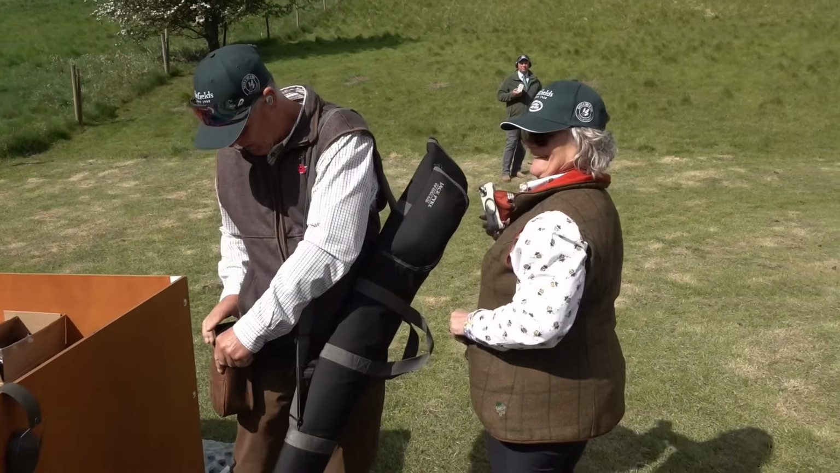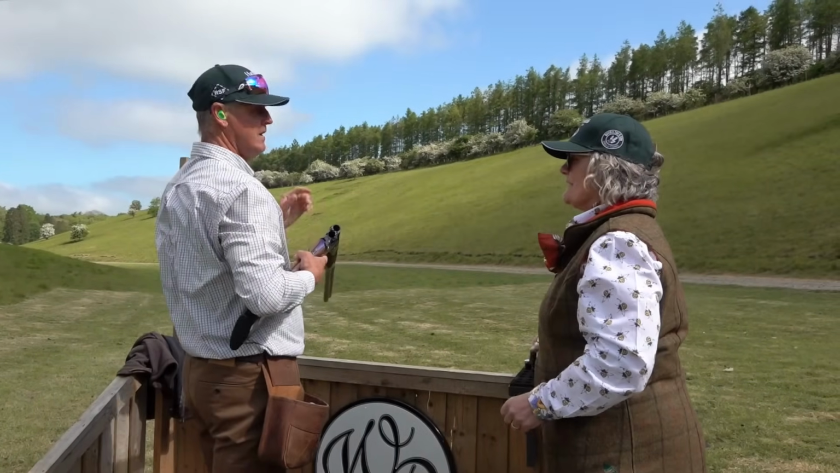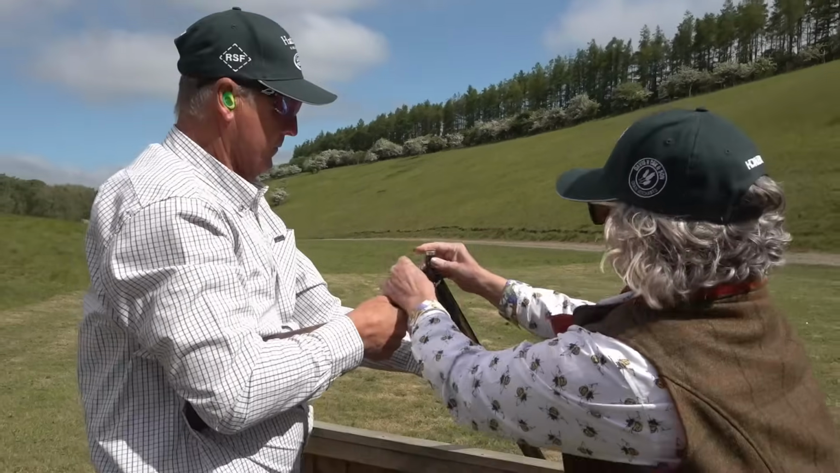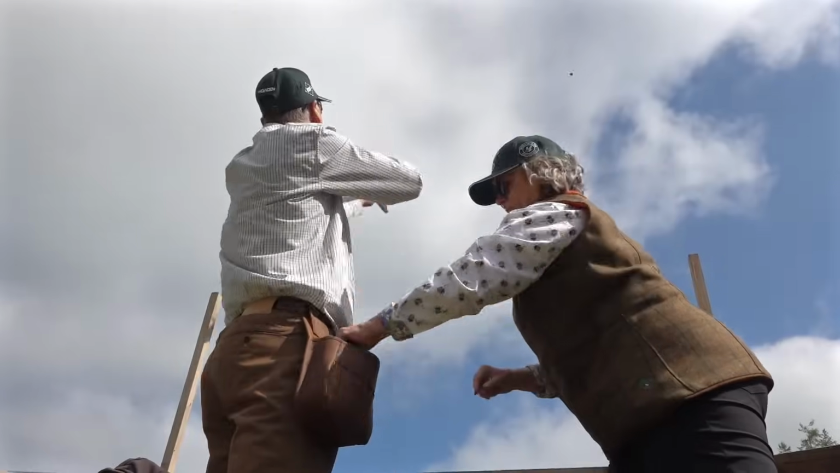It's time for Andy to step up and show what he can do, assisted by Mrs. Crow as his loader. Each stand is set up as a flush for four guns shooting together. Andy is shooting well. He's less confident on clays than he is on the real thing. Crows and pigeons are easy compared with clays. I'm not a clay man, but I enjoyed it. We shot well today as it goes, as a team. But no, clays isn't my speciality, but pigeons and the crows are.